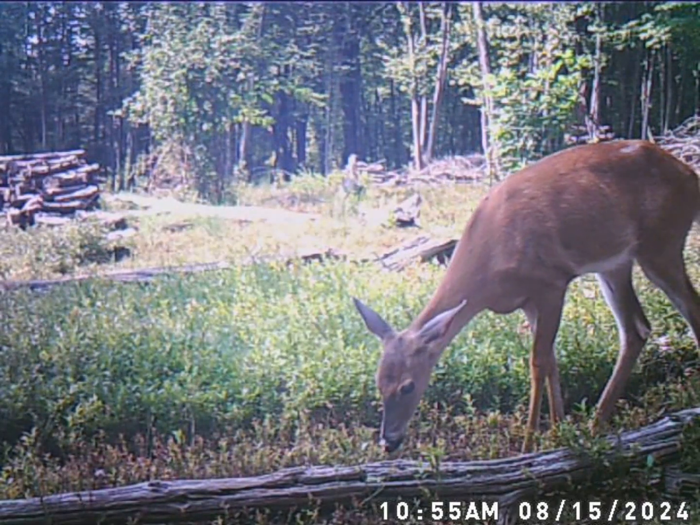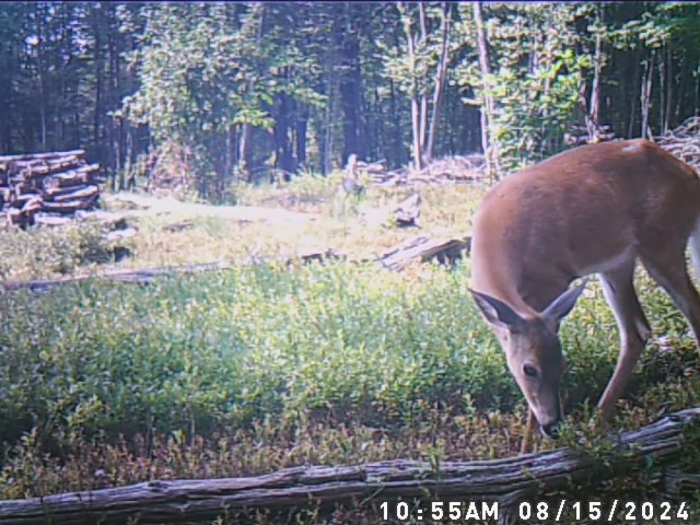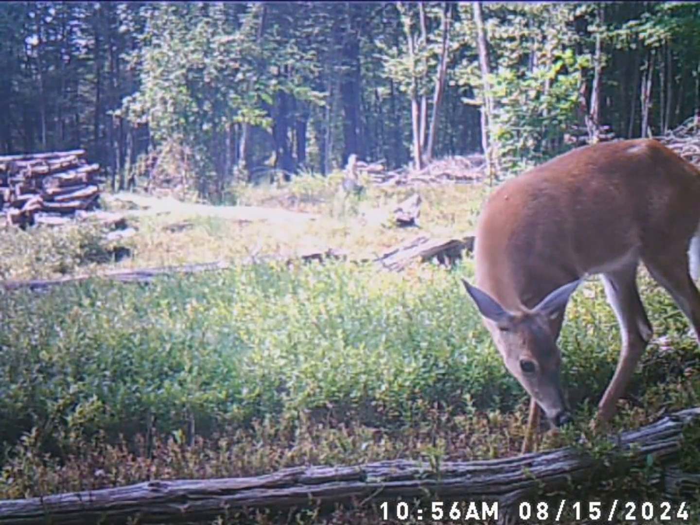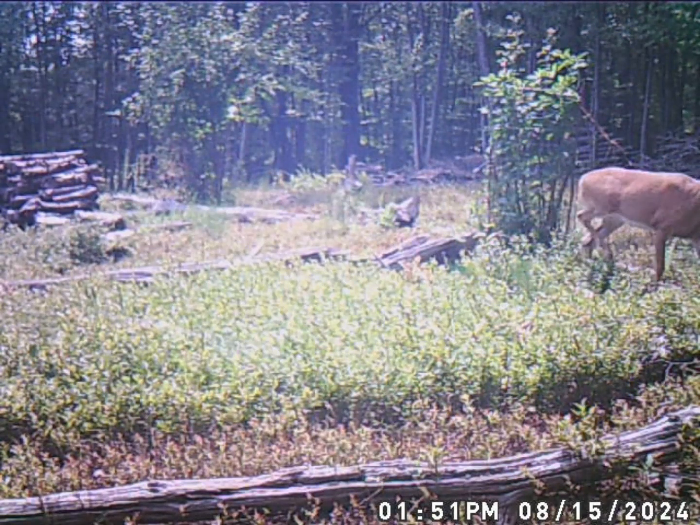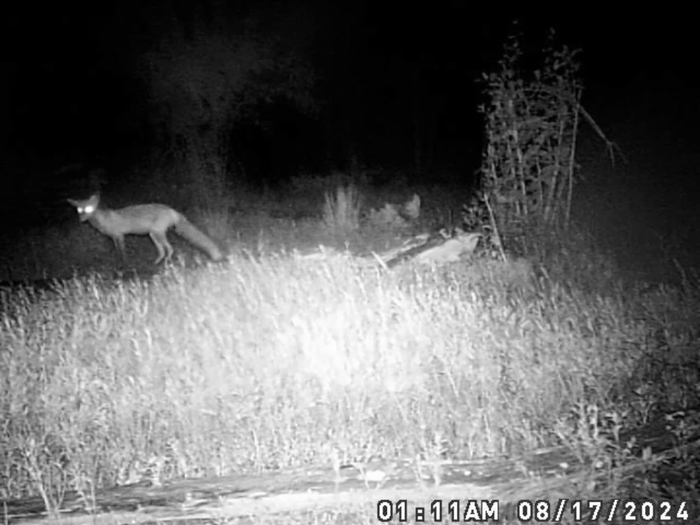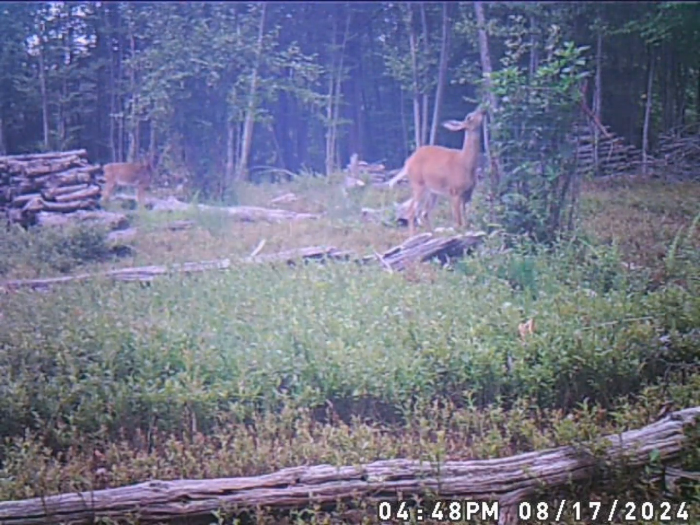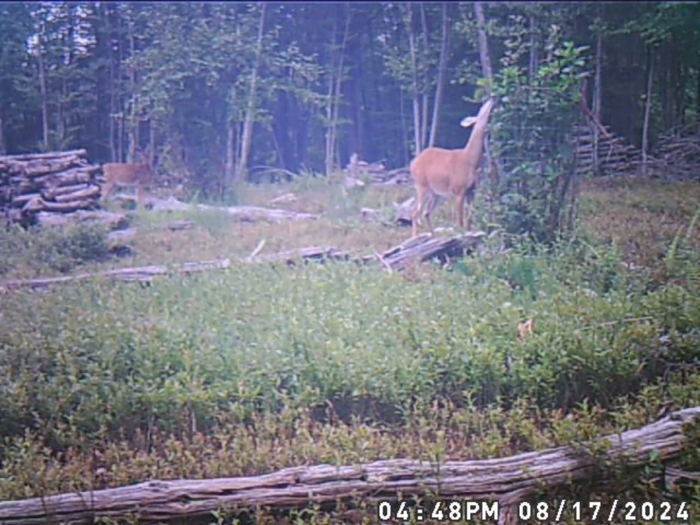Another doe in here, probably feeding on the ryegrass too, or the winter rye or cereal rye, whichever you call it. It's not really ryegrass, it's the winter rye that I planted. We had a red fox come through.